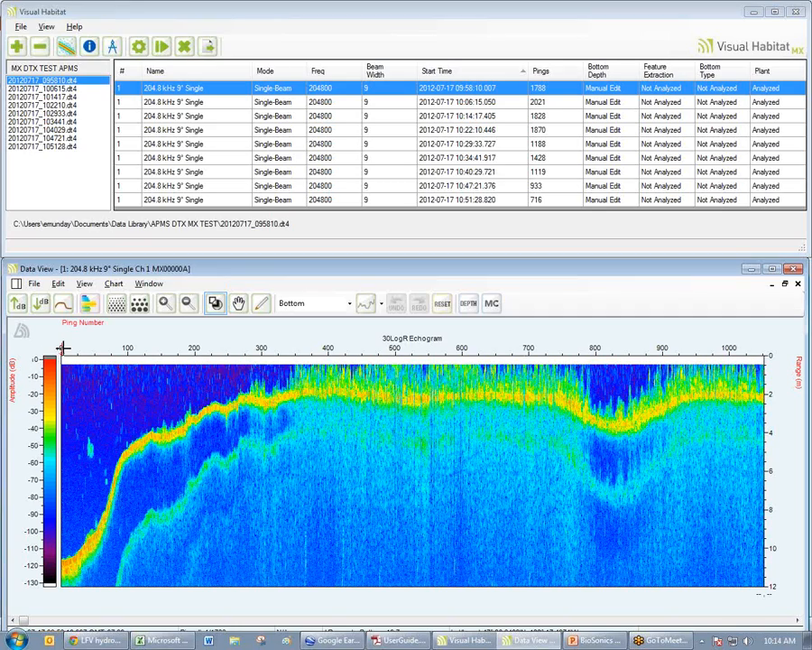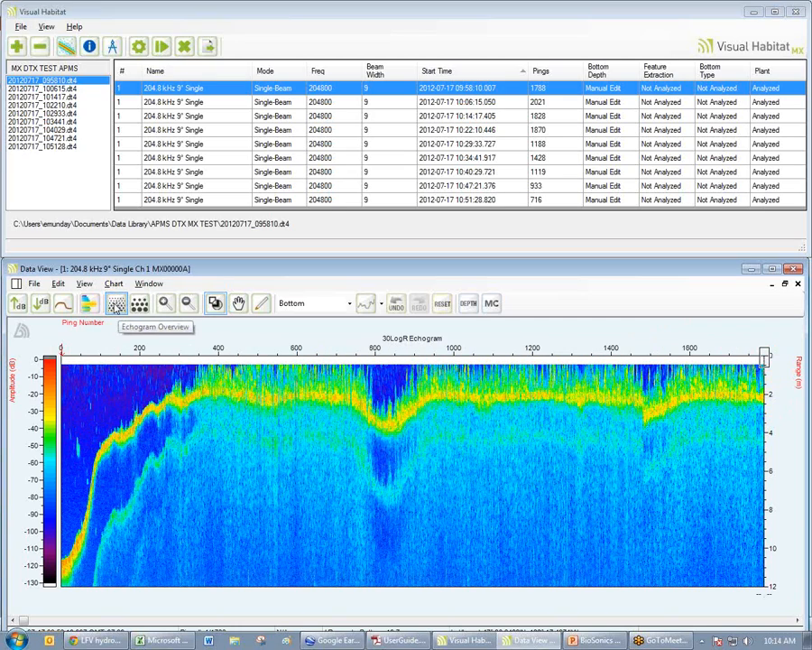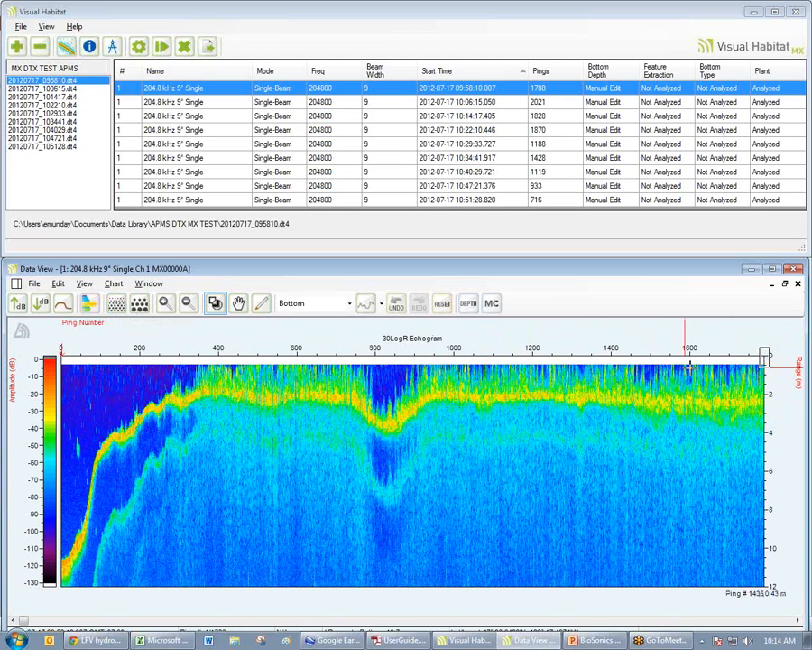And then this scale from left to right is ping number. So we started at ping 0 here, and over here we have the last ping. There's over 1,000 pings in this echogram. We'll view the entire file now. Actually, it's close to 2,000 pings. On the right scale, this ruler here, this is range. So it's fairly shallow here. We're in about 2 meters of depth. And then over here in the channel, it drops to about 10 meters.